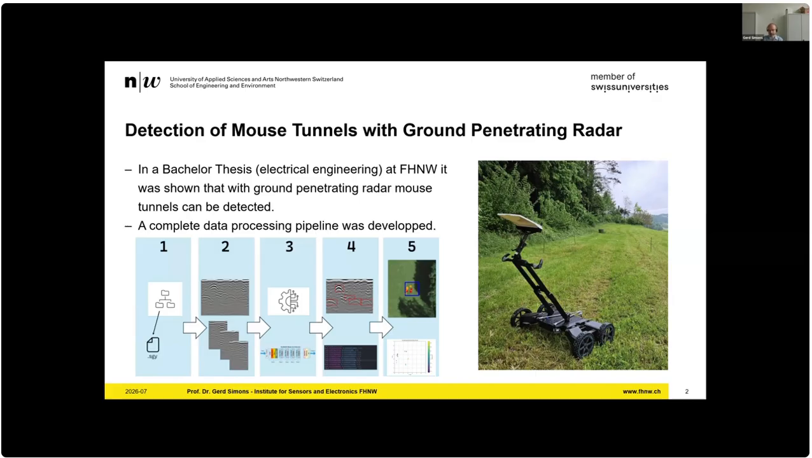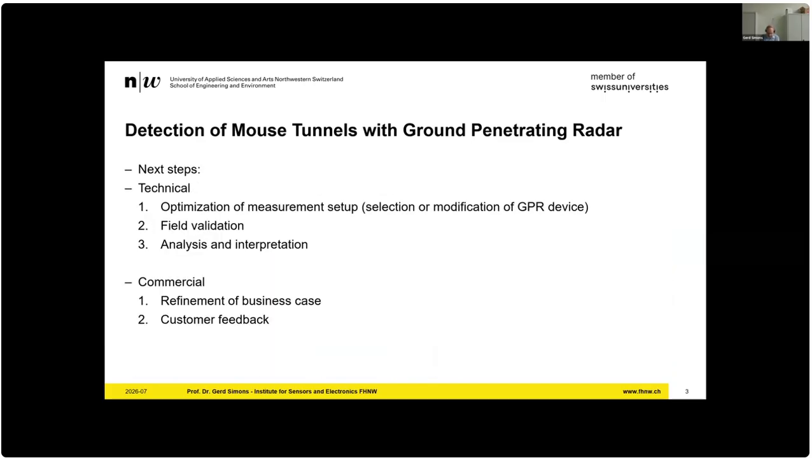Of course, in the bachelor thesis, we only got to a certain level, and the next step is really to make this system more robust. So what does that mean? In particular, make modifications to the way this GPR, ground penetrating radar device, is connected to the ground, because they are typically optimized for roads where it's flat.